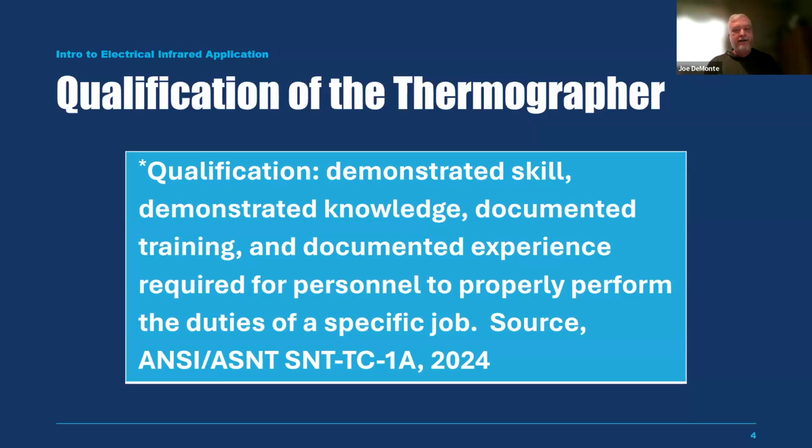To become qualified in a task, according to ASNT's recommended practice, SNT-TC-1A, you have to demonstrate that you have the skill and have the experience as well, the documented training and the required knowledge, which can come from that excellent course that you choose. Those two are part of qualification, but the experience and the skill has to be there as well.